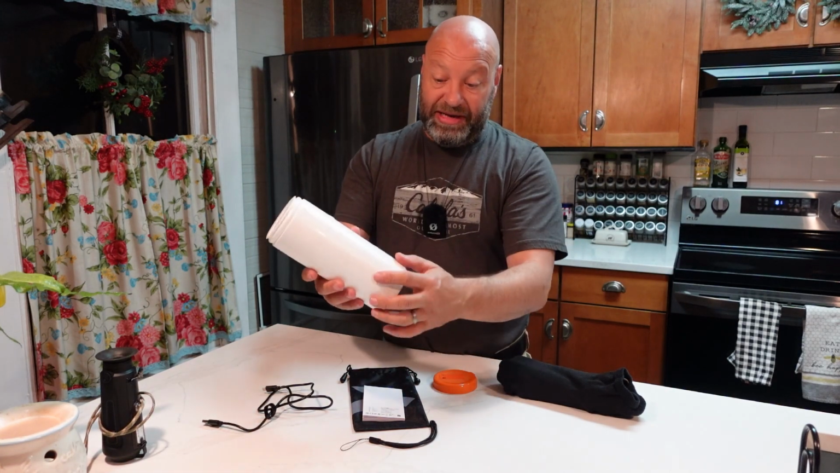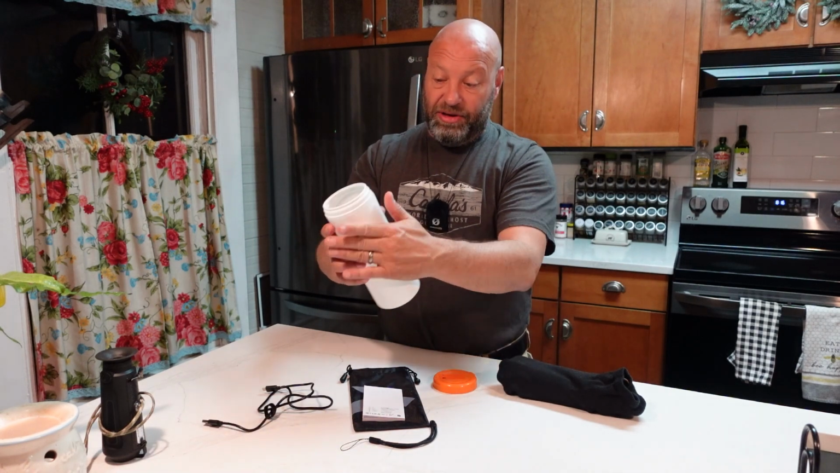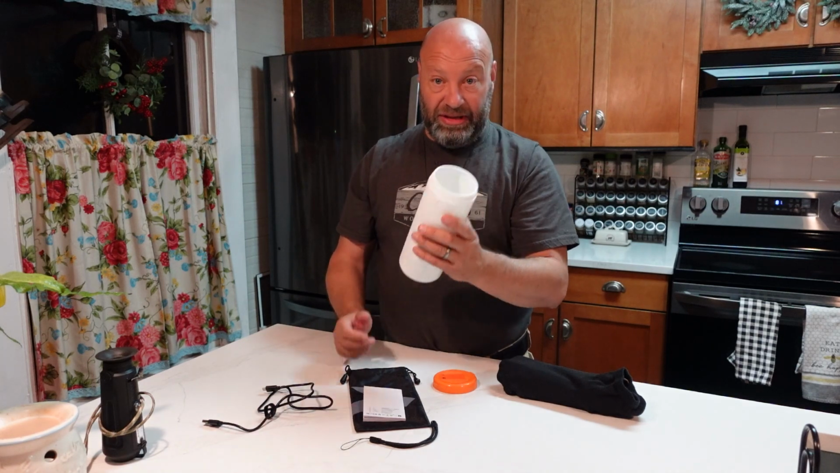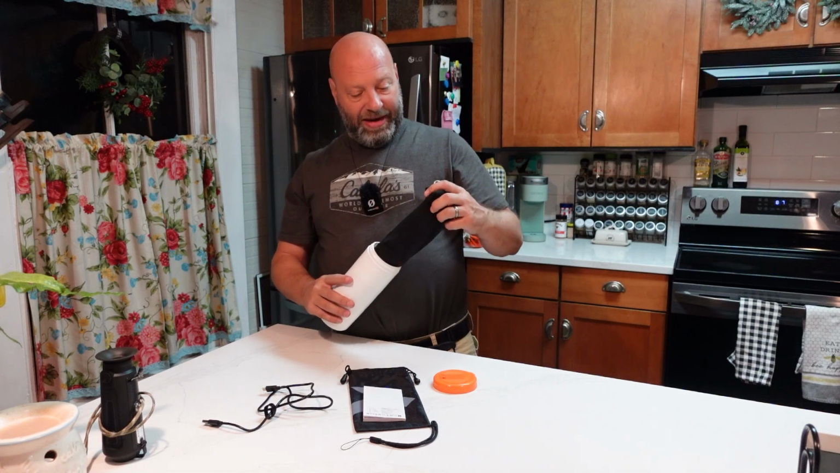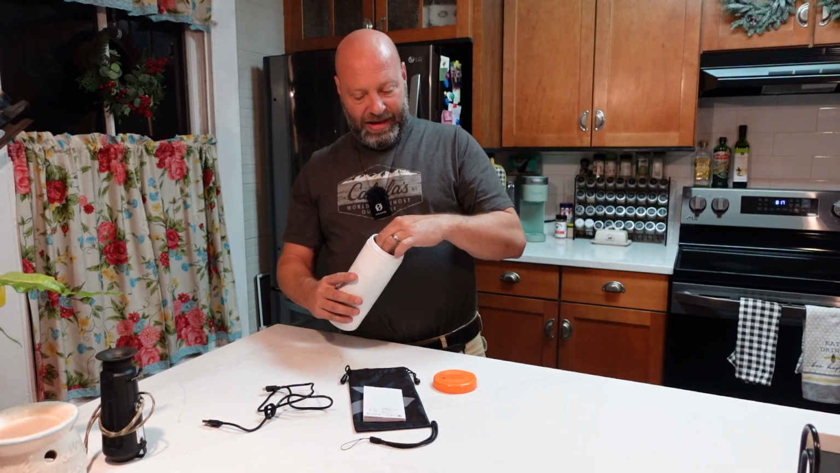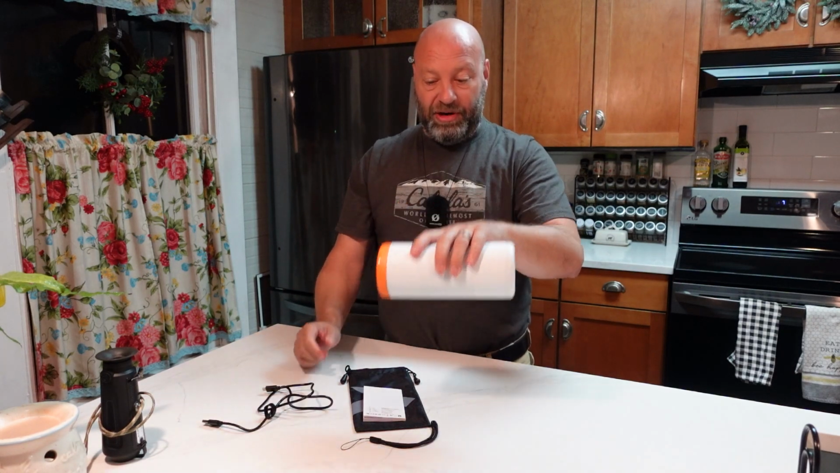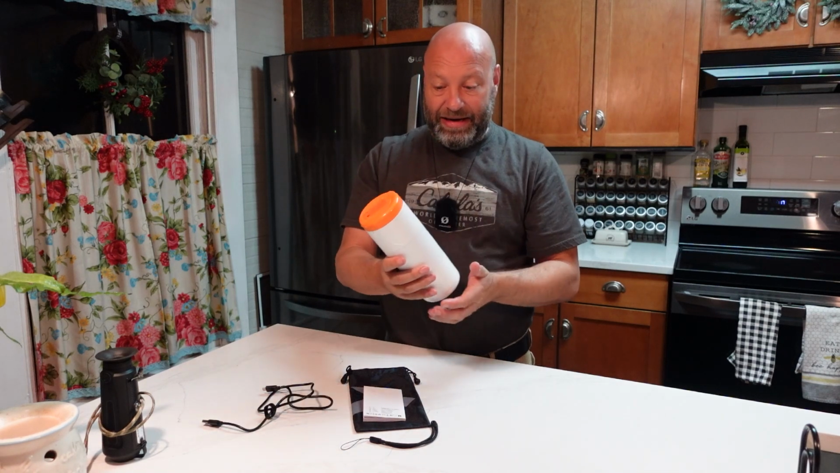I also put some duct tape on it, so I have duct tape there for my heels. It's white duct tape, but I had it. This is just duct tape wrapped around this, so if I need it for hot spots on my heels, it's easy to get to. Then I take this and drop it right inside of here, close it up, and this whole kit just drops in the bottom of my pack and sits there. Keeps it protected, keeps it set. When I need it, I can pull it out.